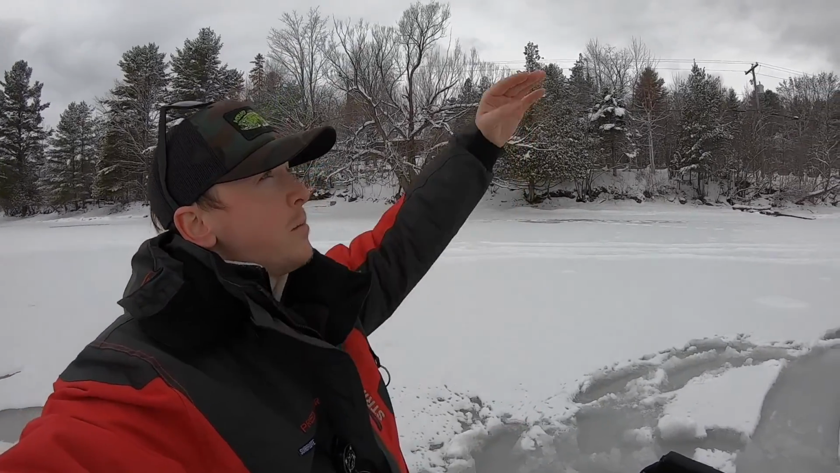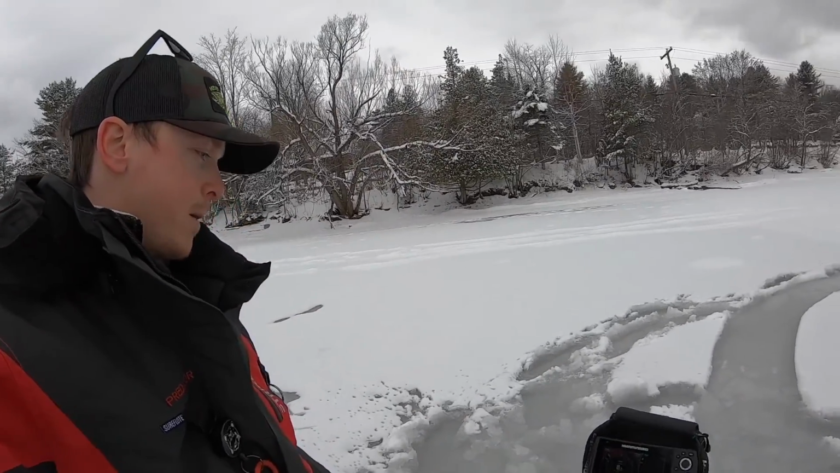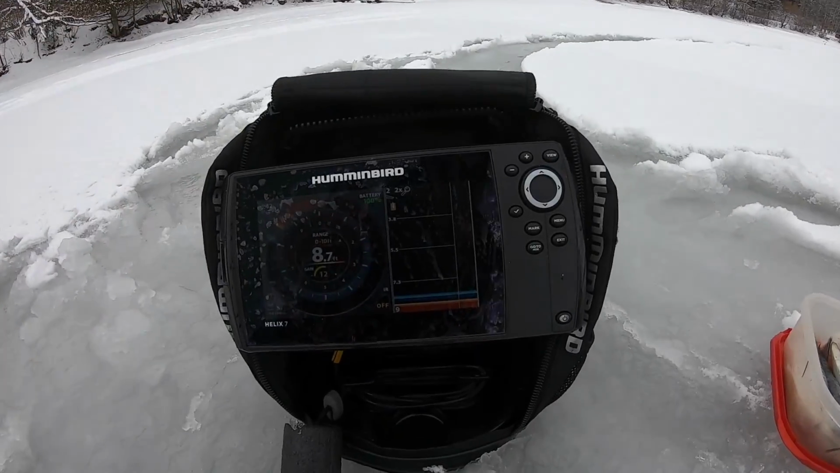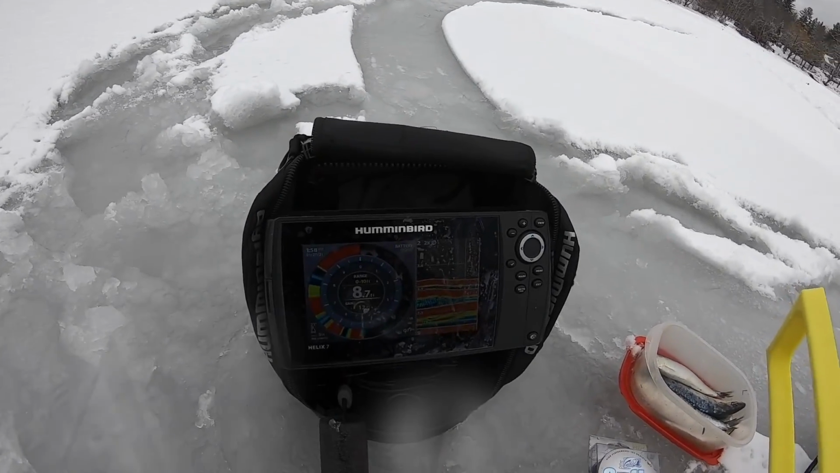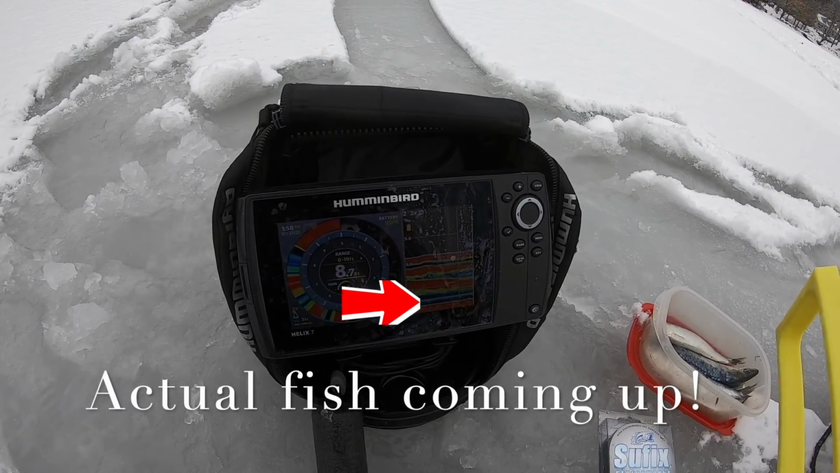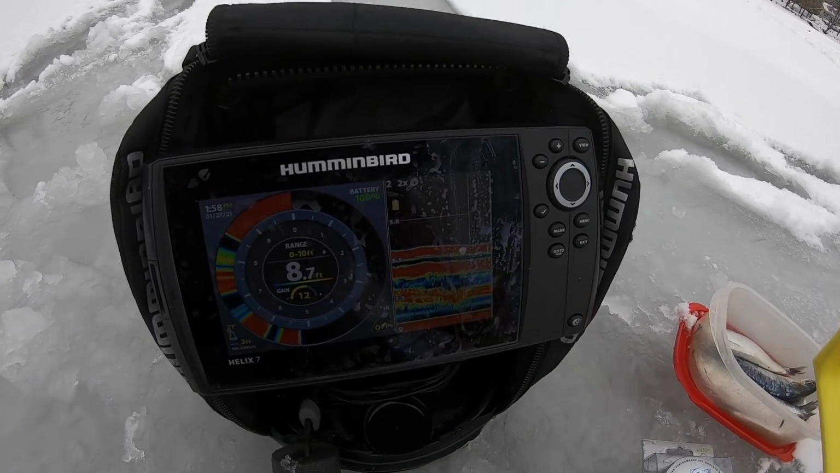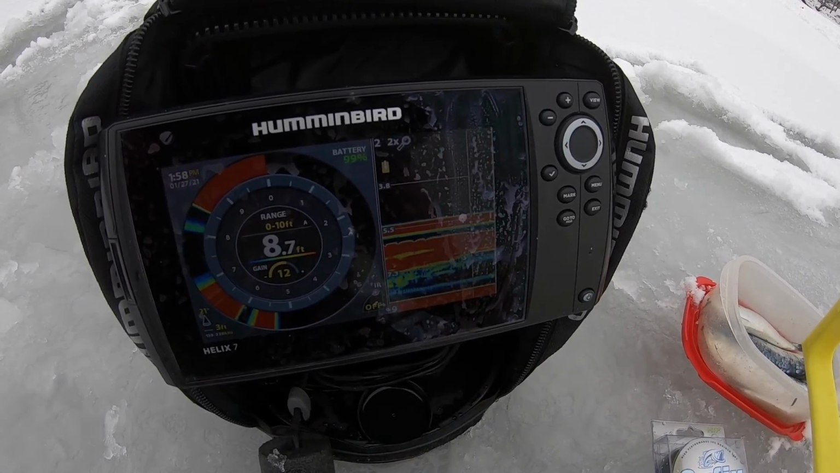They're not gonna feed on the bottom. So you want to make sure that your bait is a little bit higher in the water column, at least above the weeds. I'm gonna show you how I like to do it with the sonar. There is actually a fish looking at it as I'm speaking. There's actually something.